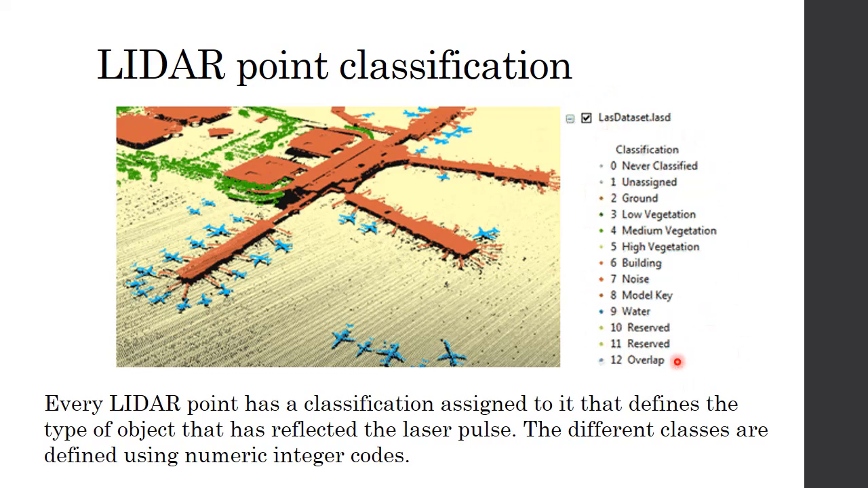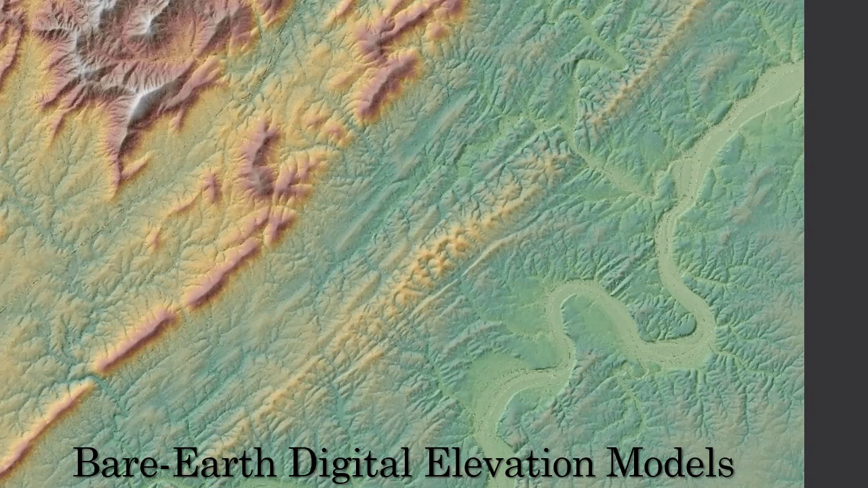A raw LIDAR point cloud is what's called a LAS file, L-A-S, okay? If it's a zipped LAS file, it's an LAZ file. What I'm interested in is this stuff, number 2 returns, ground returns. But you can see in this image, all of these different features at this airport, these are all points, millions of points, and each one of them has been classified based upon the return that they're getting. So once you then process those points into a surface, you get something called a digital elevation model of the bare earth. This is Central Virginia, and this gives you an idea of what you can get from all those millions of points.